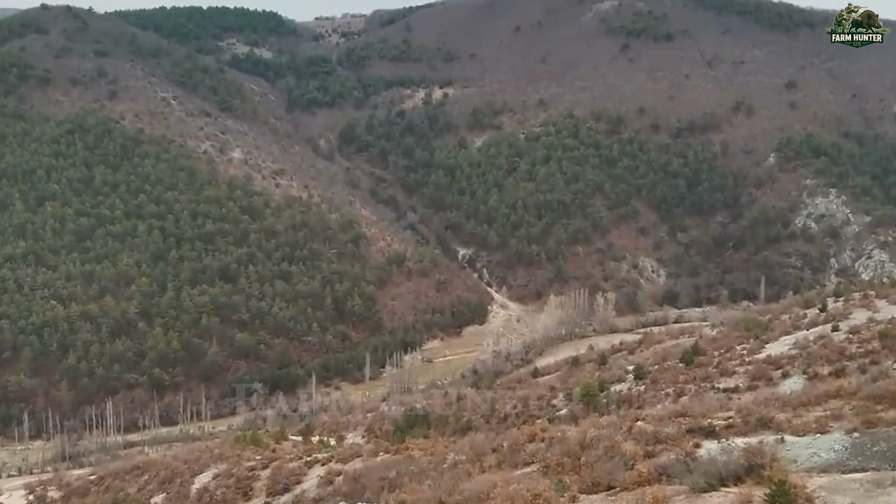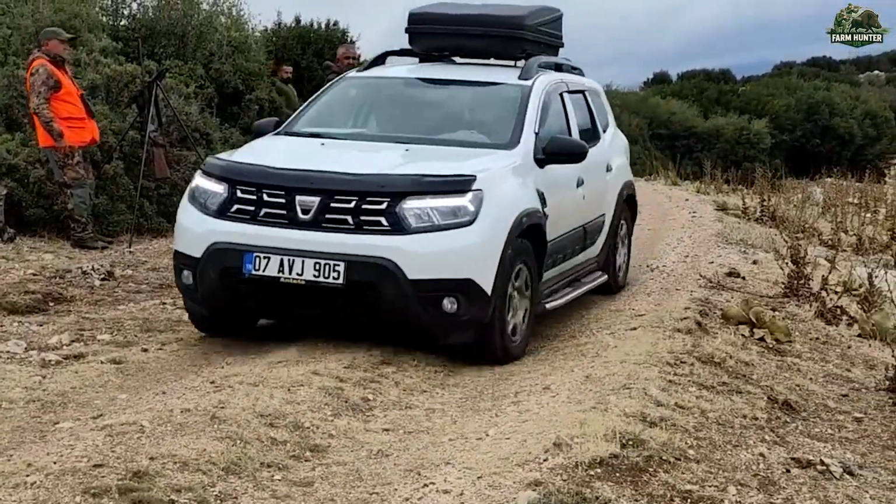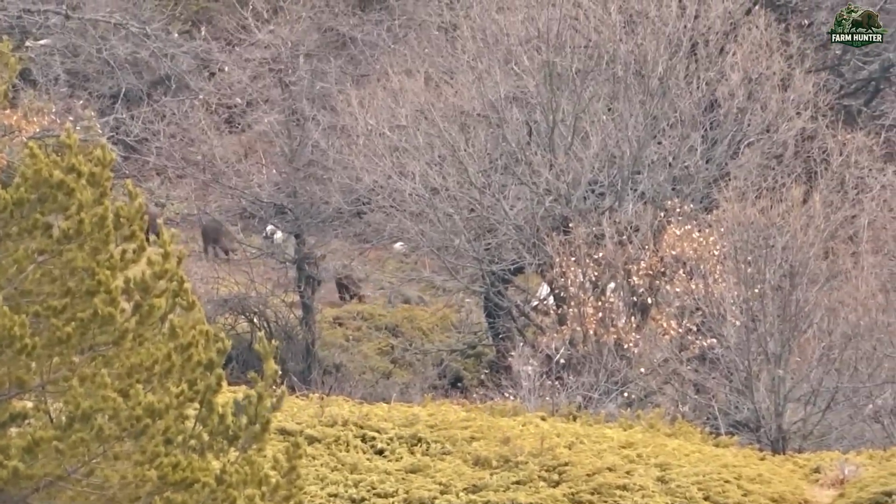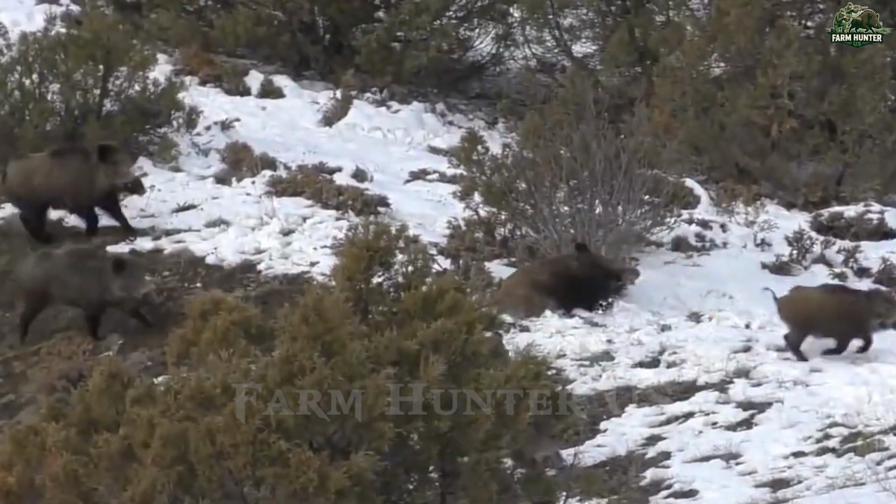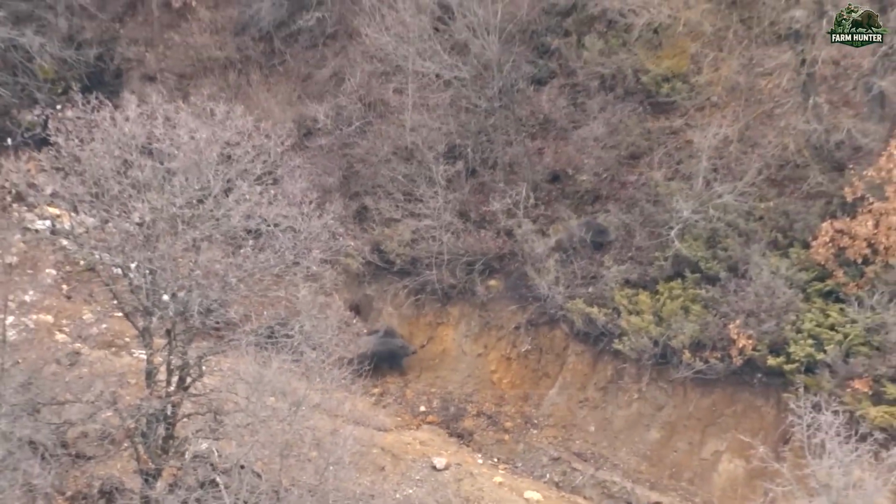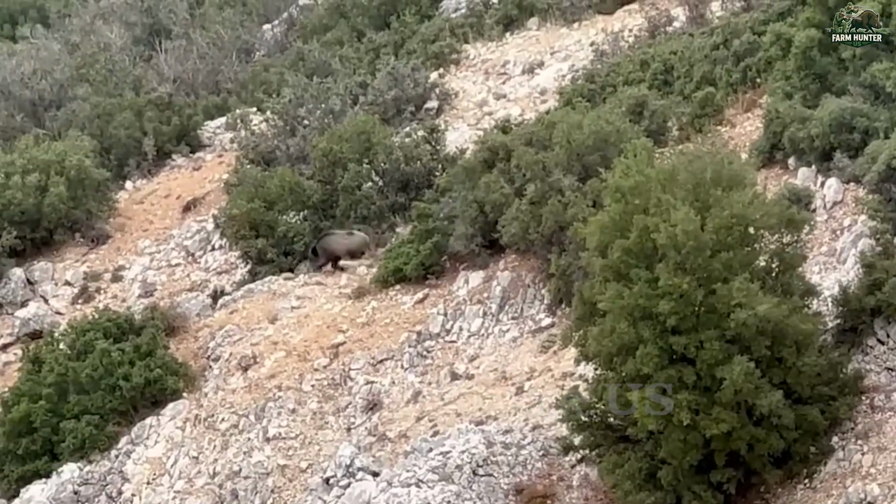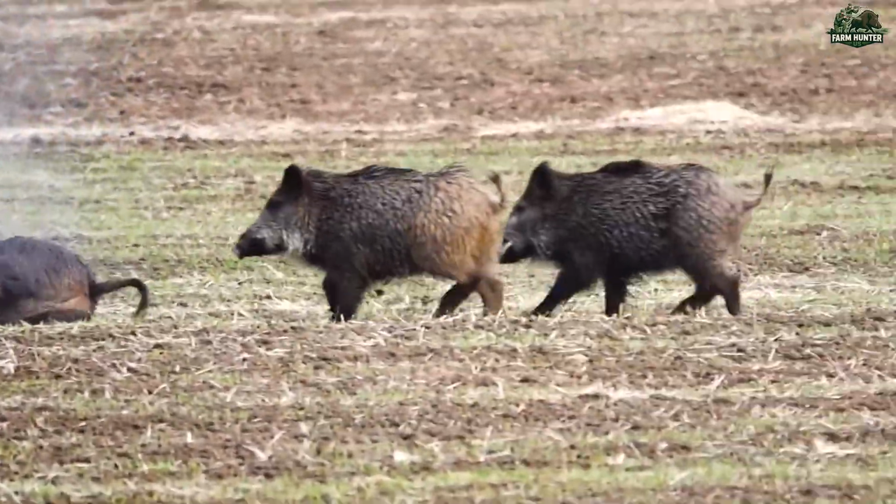Muğla province in southwestern Turkey is often celebrated for its turquoise coastline and rugged mountain beauty, attracting tourists from around the world. But beyond its postcard-perfect scenery lies a serious and growing crisis. Wild boars, once rare in the area, are now multiplying at an alarming rate. In 2024 alone, over 300 hectares of farmland were ravaged, causing severe economic loss for local farmers.